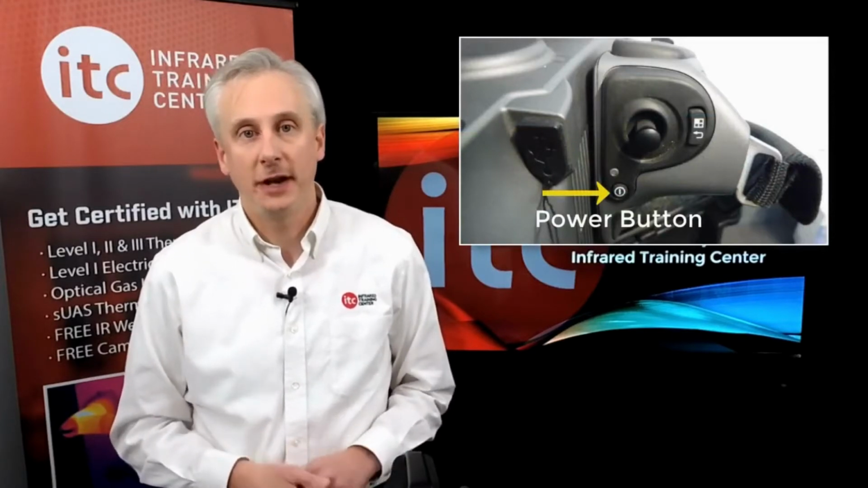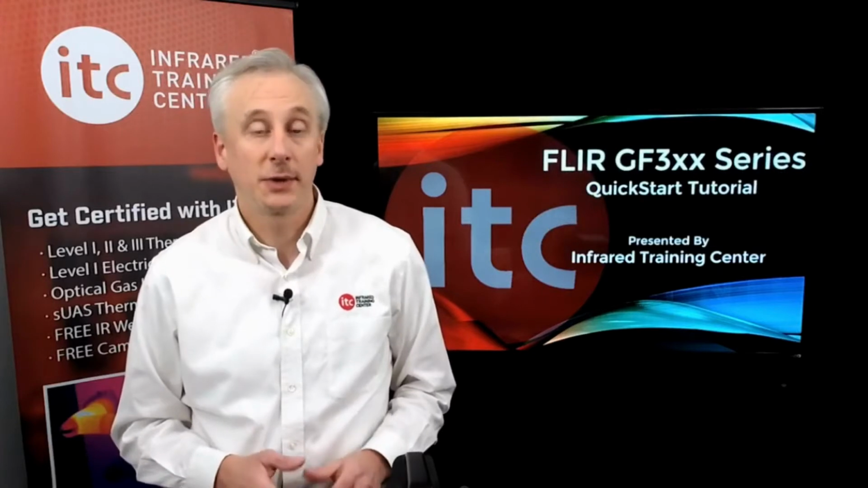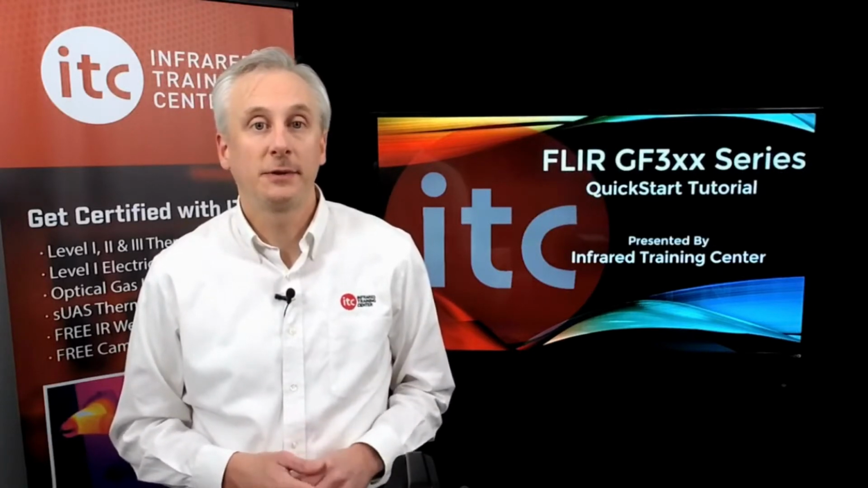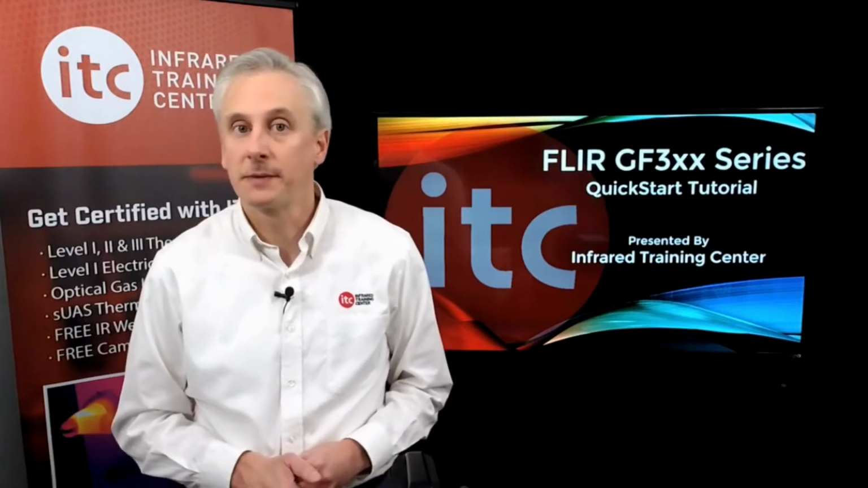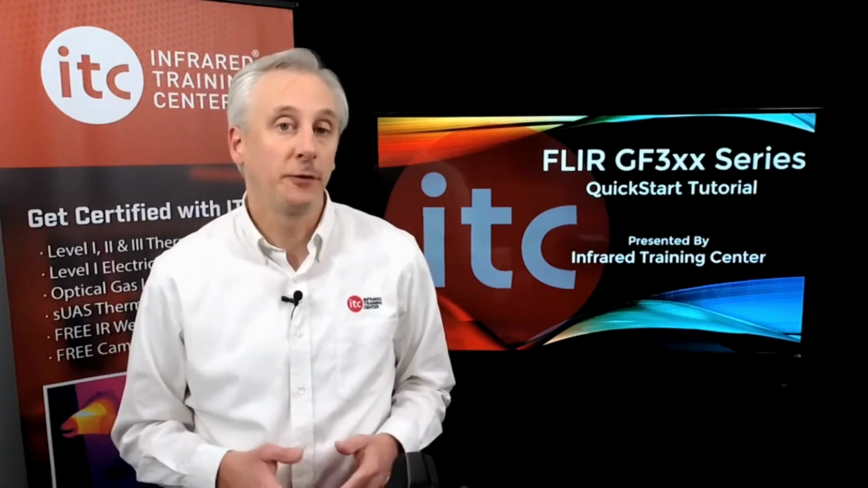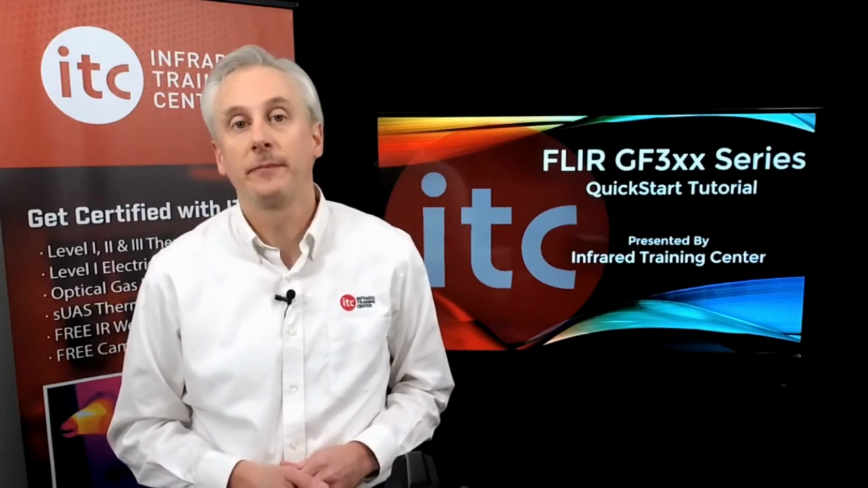The GF series cameras use a mechanical cooler in order to cool the infrared detector so it can display an image. The cool-down process typically takes around 7 to 10 minutes. Once it reaches the cool-down temperature, you'll hear the motor slow down and it will begin to display an image.